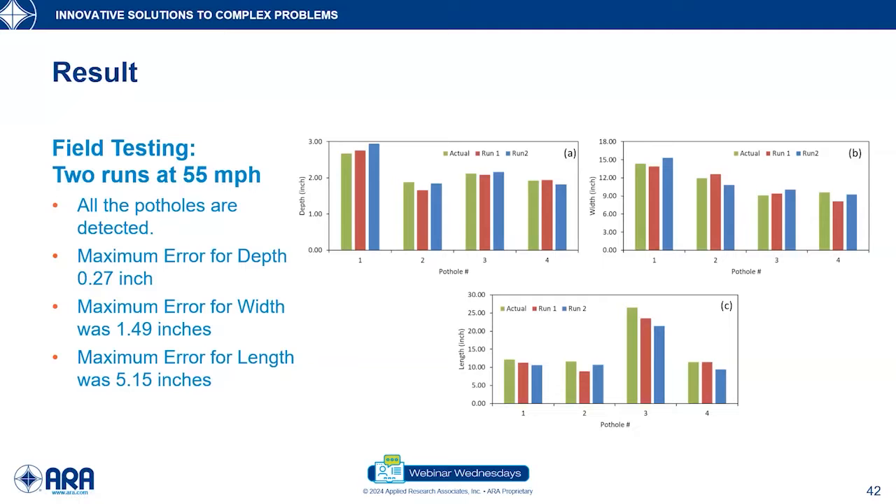In this case, the maximum error for the depth was found to be only 0.2 inch. The maximum error for the width was found to be 1.49 inches, and the maximum error for the length was found to be only 5.5 inches.